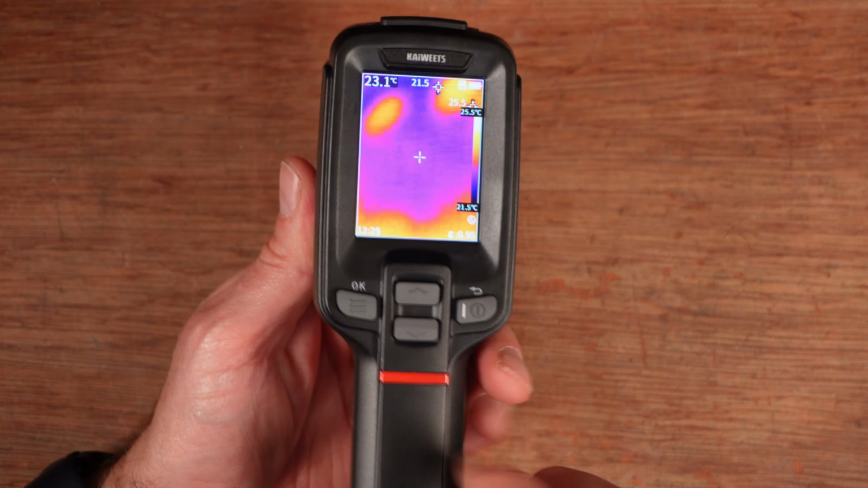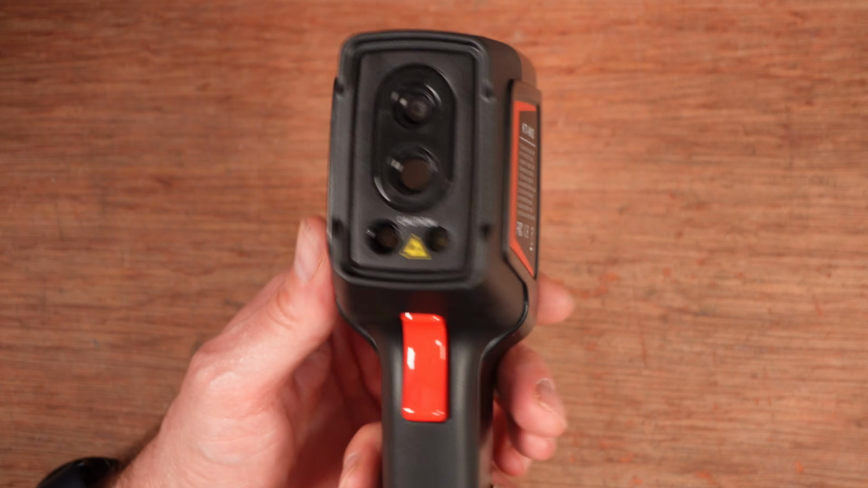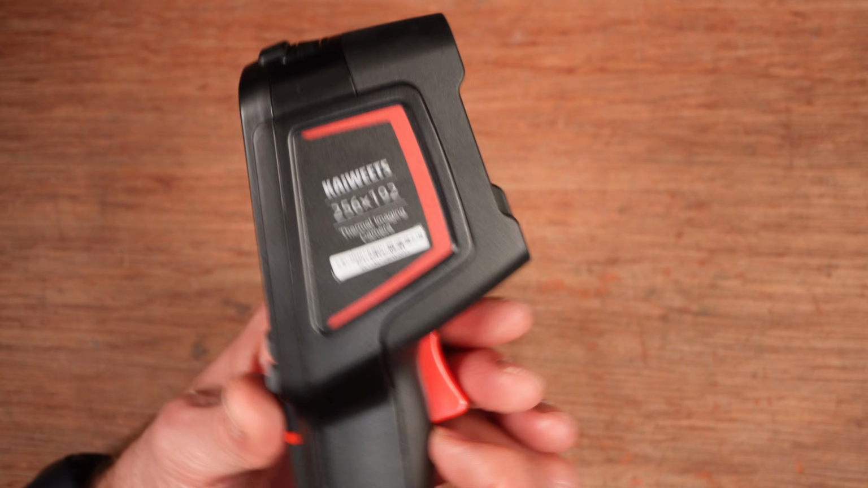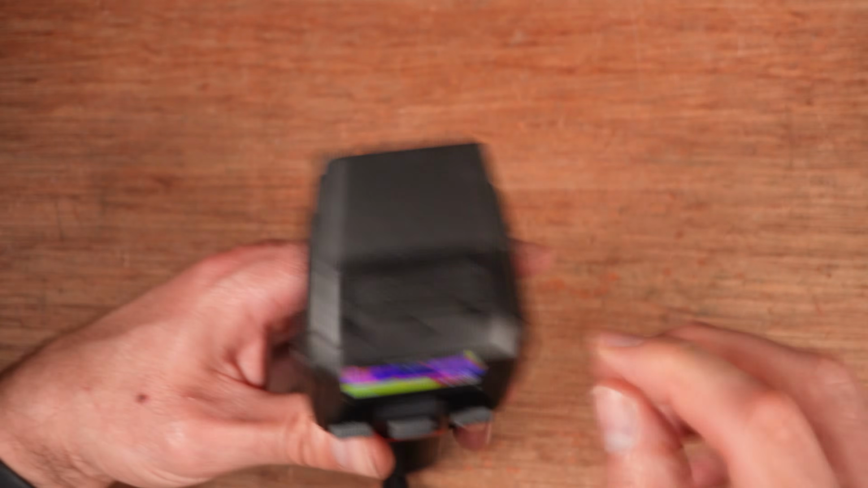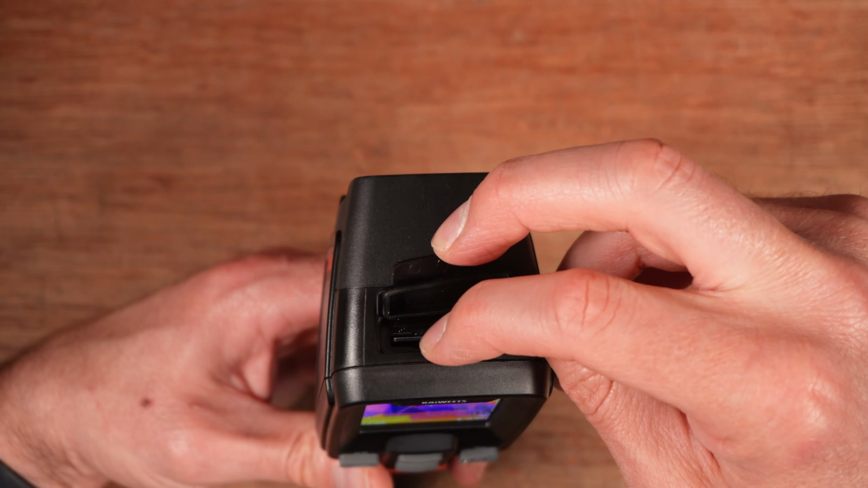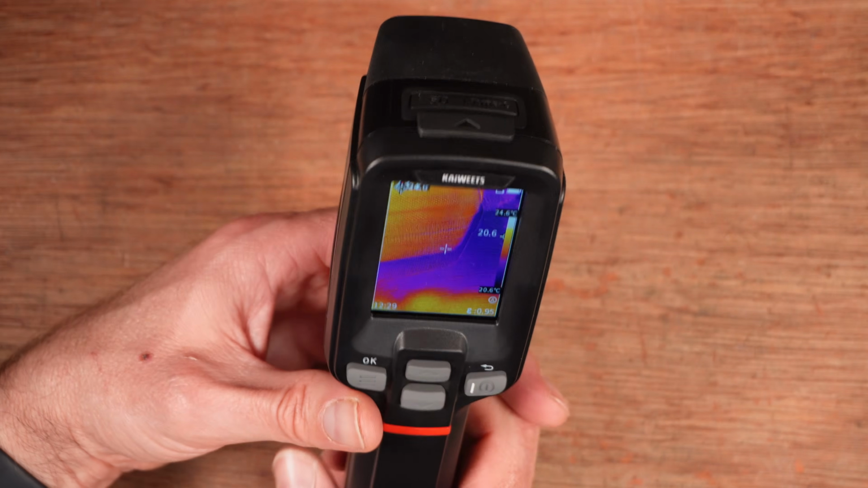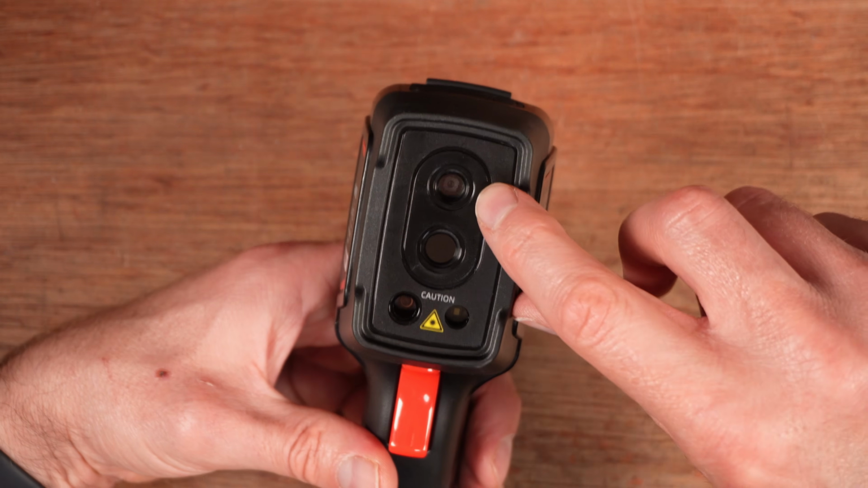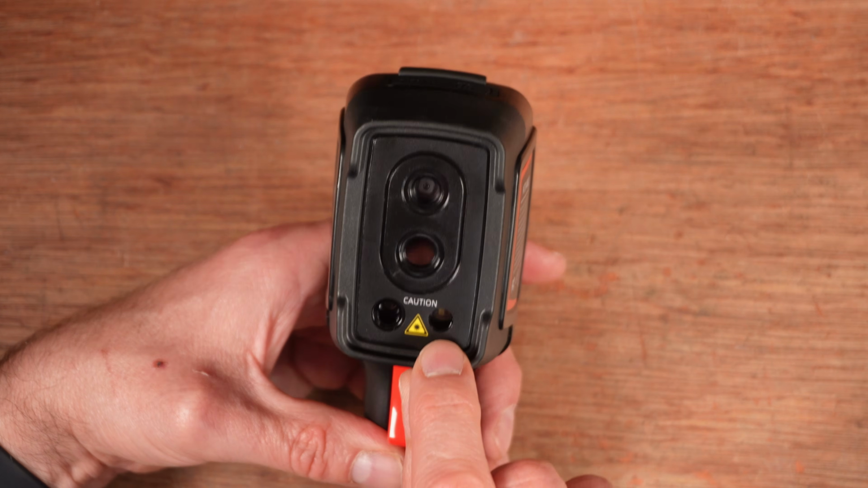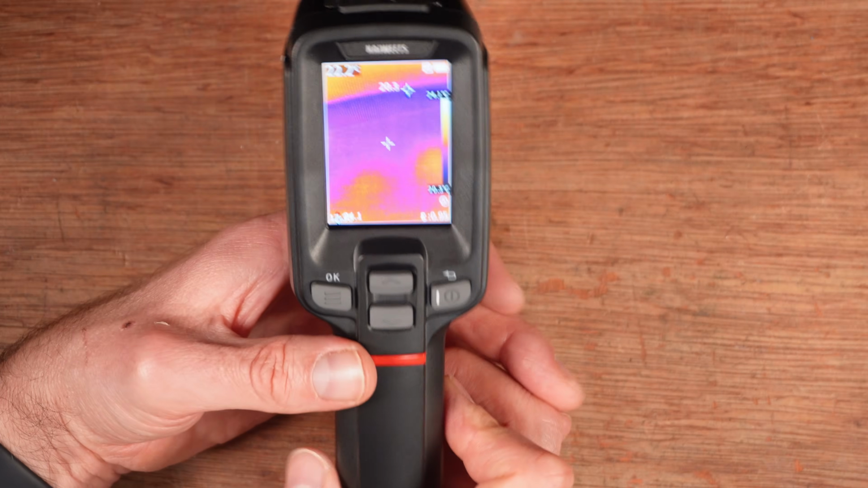So we've got 4 buttons here. We've got an OK button, a back button, and an up and down button, and we've also got the trigger as well. I'll just show you the side. I'll probably pull that sticker off at some point. And on that side, of course, we've got the USB-C charging port, and an SD card slot. There's a 32 gigabyte memory card in there that comes with the camera. I believe that is a visible light camera, and this is the infrared camera. One of these is a laser, I believe it's that one, and one of them is a light. We'll look at those as well in a sec.